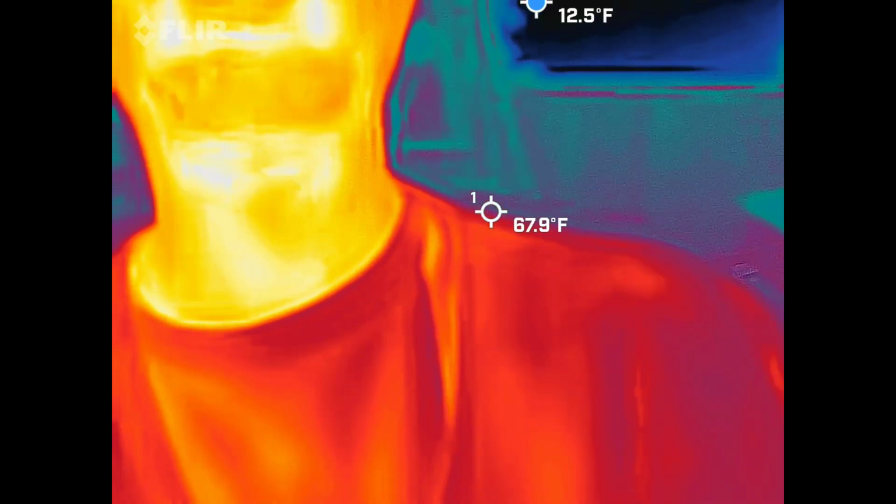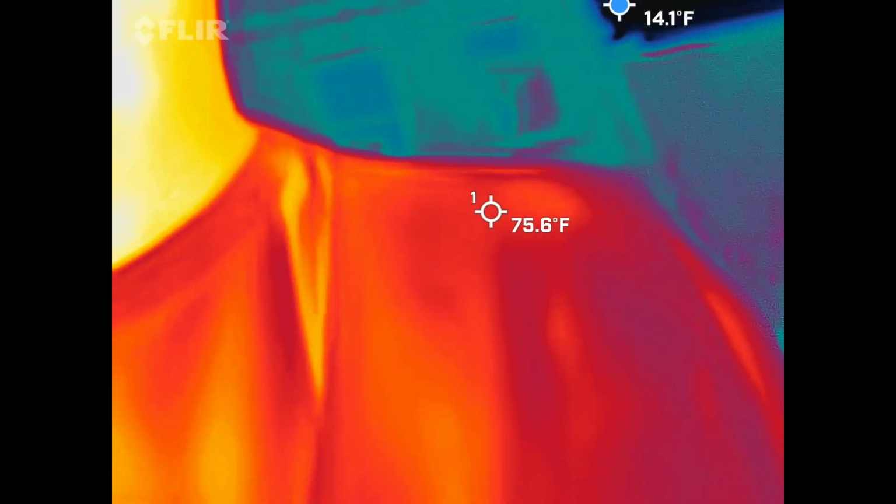Me in there, so red, orange, and yellow. Yep. So that means I'm the warmest thing in the video right now. So we're going to be looking for blue and black. I want those to either take shape or to start moving on their own.